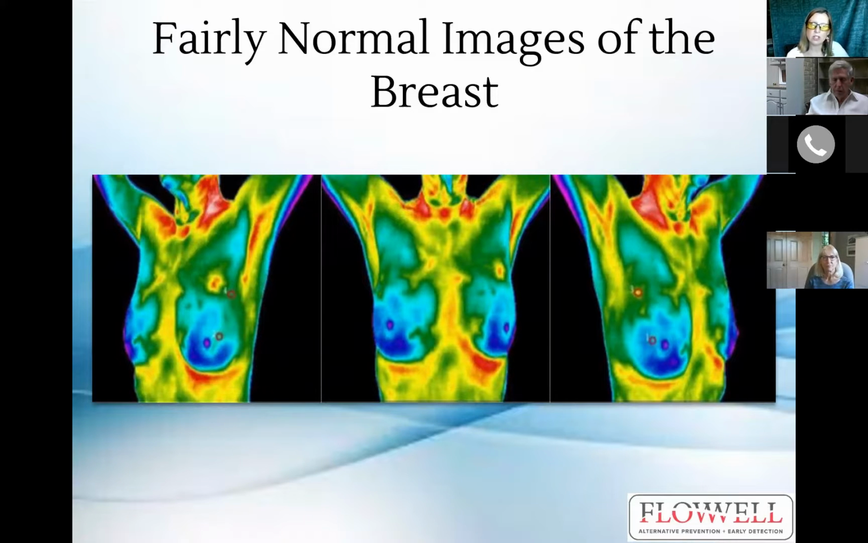So for this woman, she has fairly normal images of the breasts. All her temperature thresholds are within normal limits, and due to her vascular patterns, the future monitoring for her is recommended at 6 months to further establish a baseline.